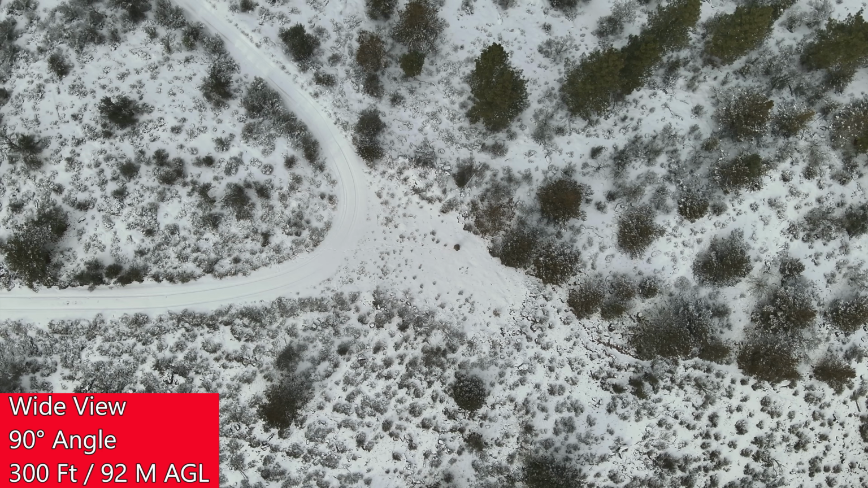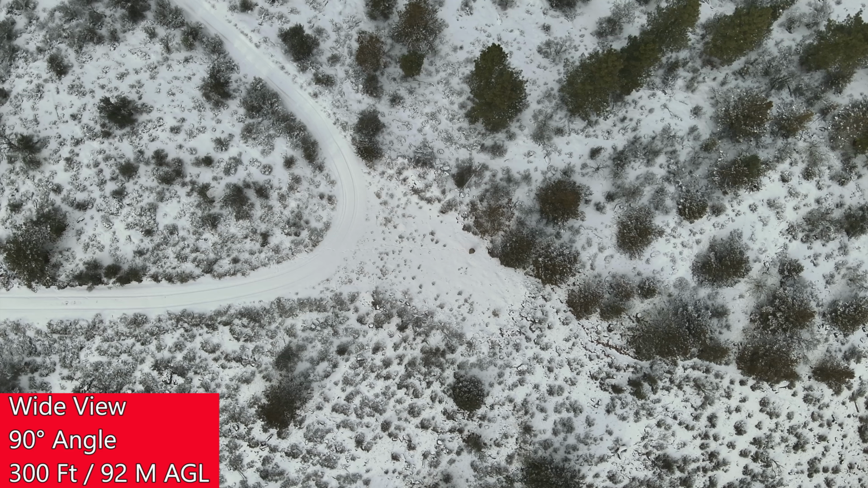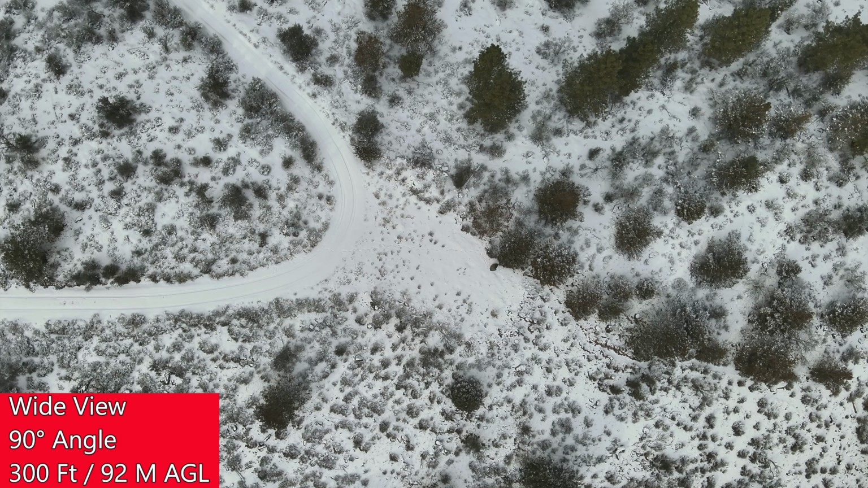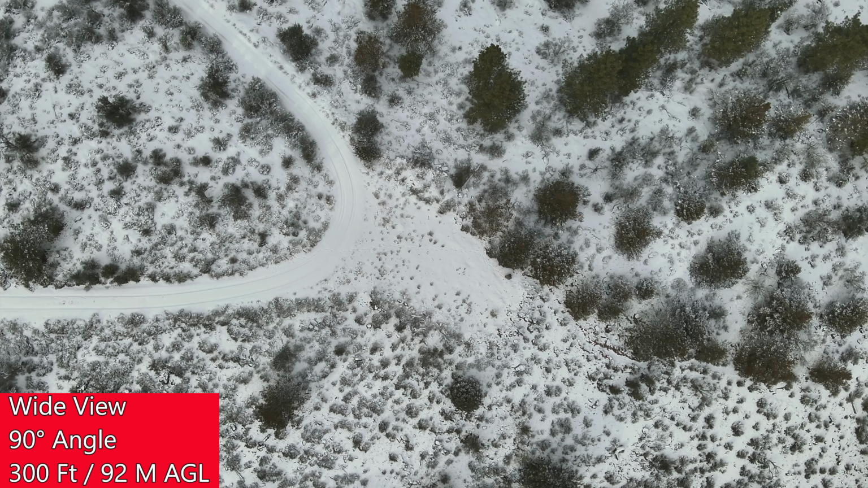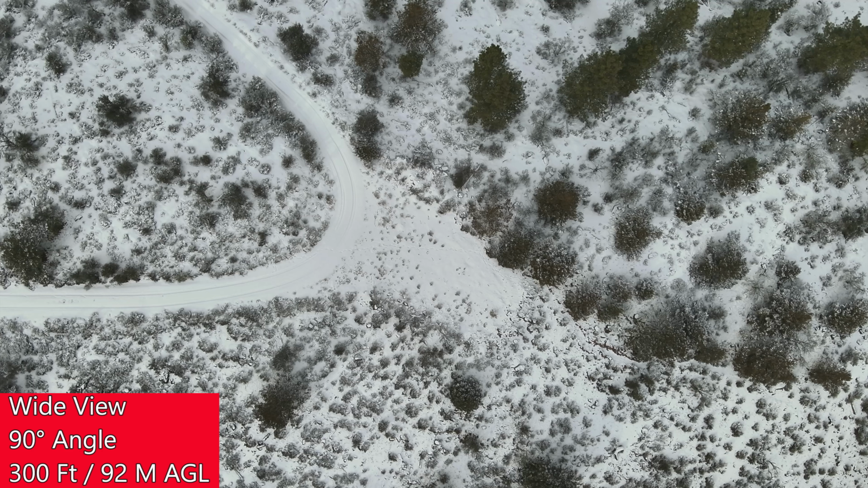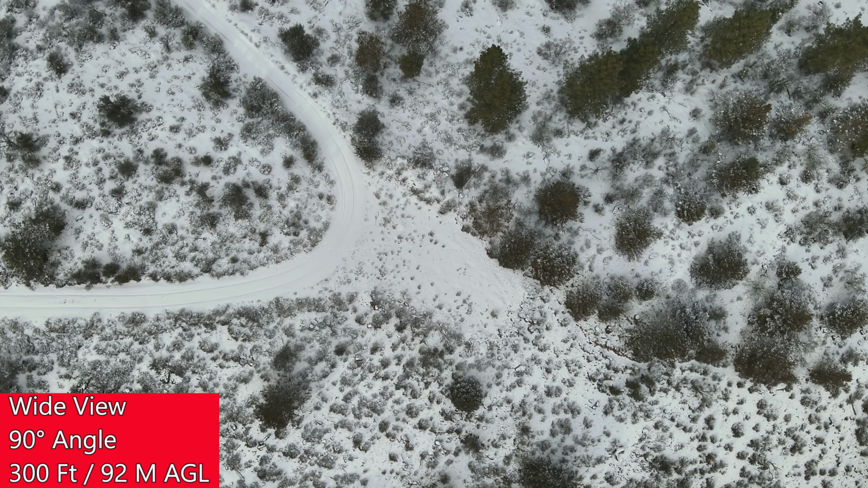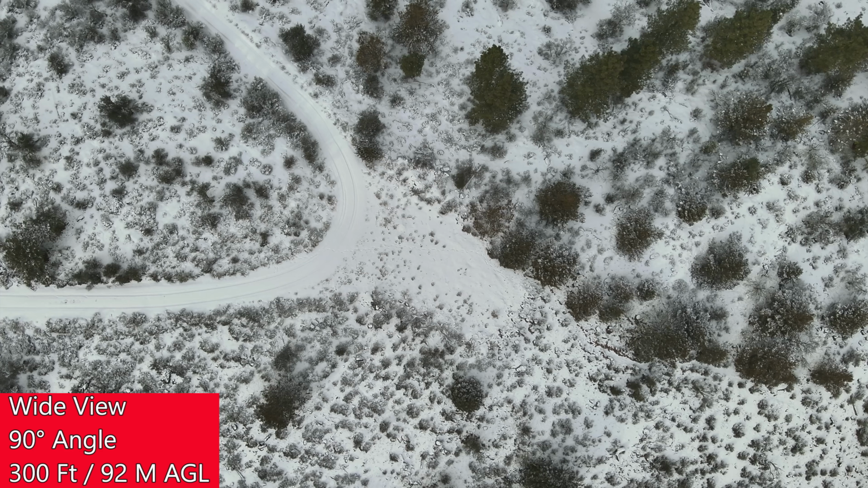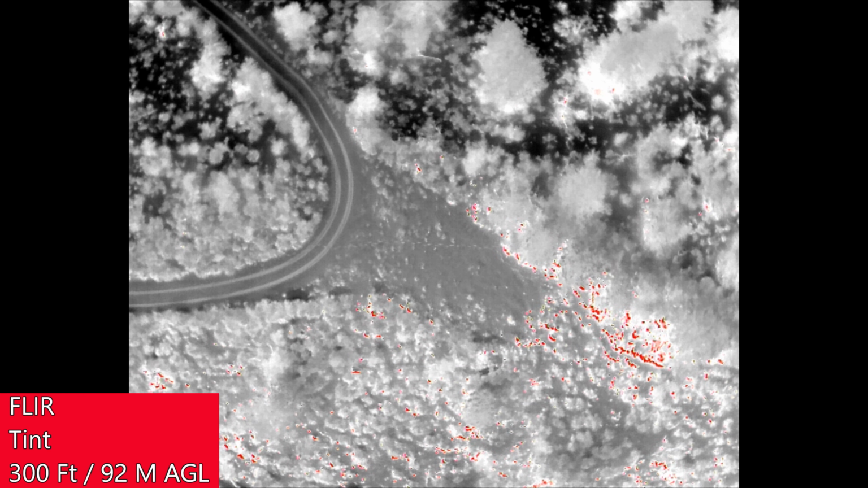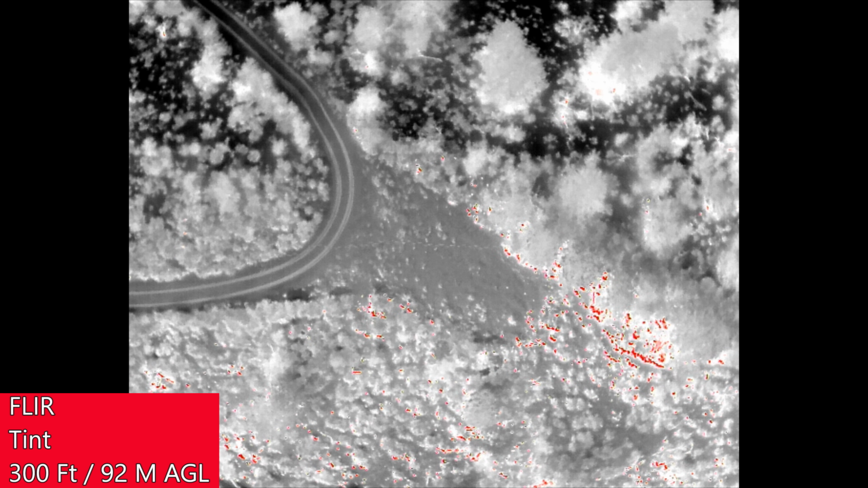Bumping up to 300 feet, you can see that I have become pretty much undetectable, except for the fact that I'm moving around. The swaying of the cloak definitely draws your eye to the movement, but once I start getting closer to the trees, it blends in completely perfectly. I go so far as to lose contact with myself for a little bit until I throw on the thermal camera. Yes, you could probably consider it cheating, the fact that I'm moving around and under trees, but you can still spot me as I walk around the other side.